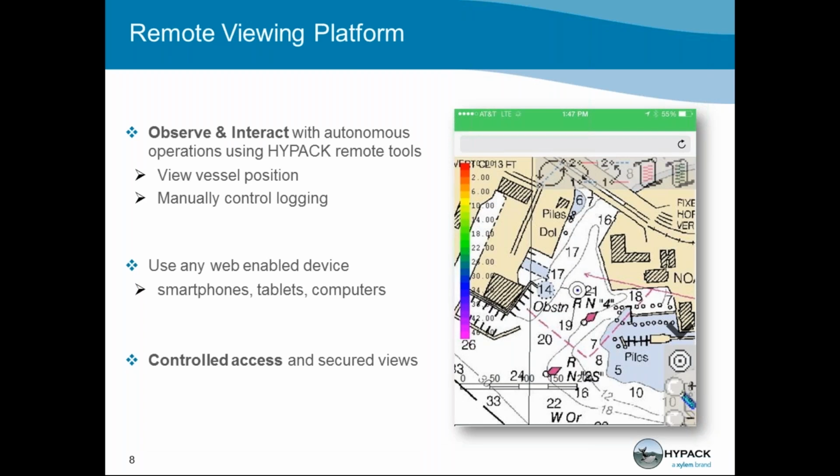Our remote viewing platform is really helpful for unmanned systems applications. It requires a secure network connection, which you would have to attach to the payload. But through a web browser, it allows you to observe and interact with whatever autonomous operations you're conducting. You can view your vessel position, manually control logging, and monitor your mission. It requires just a secure connection and a web-enabled device, and you can simply access this through a browser.